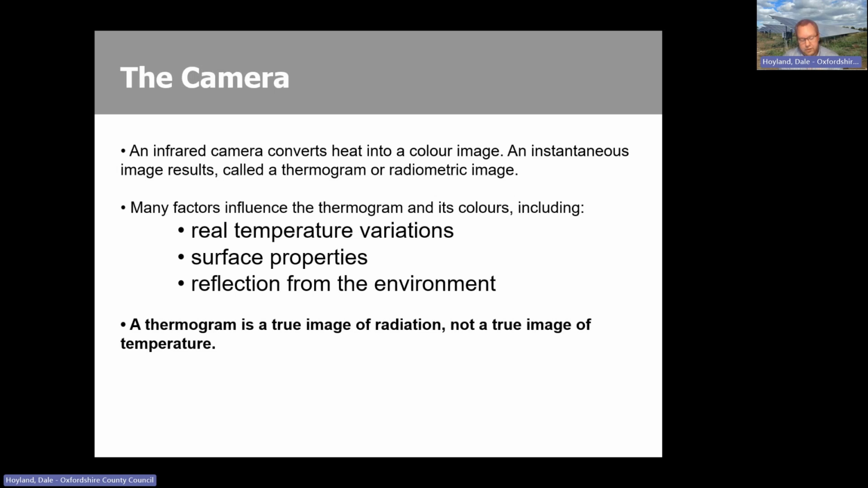So some materials may be losing a lot of heat but appear not to be, and some vice versa. And then finally, the other kind of annoyance is reflections from the environment. In fact, if you stand face on to a window and take a thermal image, you'll see yourself reflected in that glass. So clearly it's not that bit of the glass that's hotter than the other areas, it's simply you being reflected.